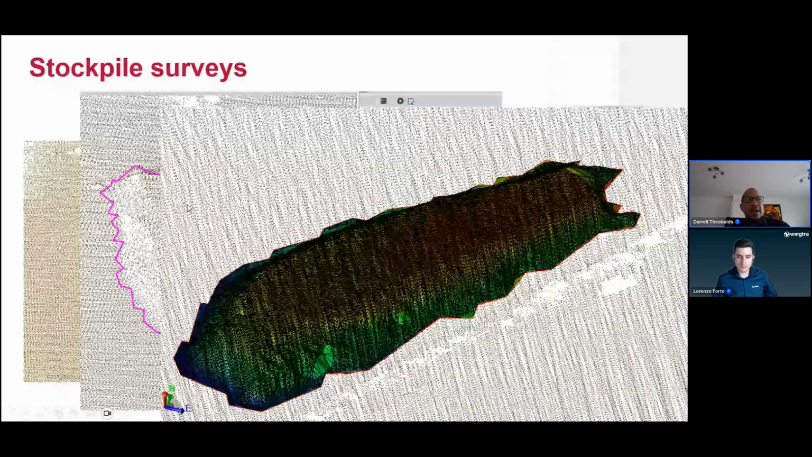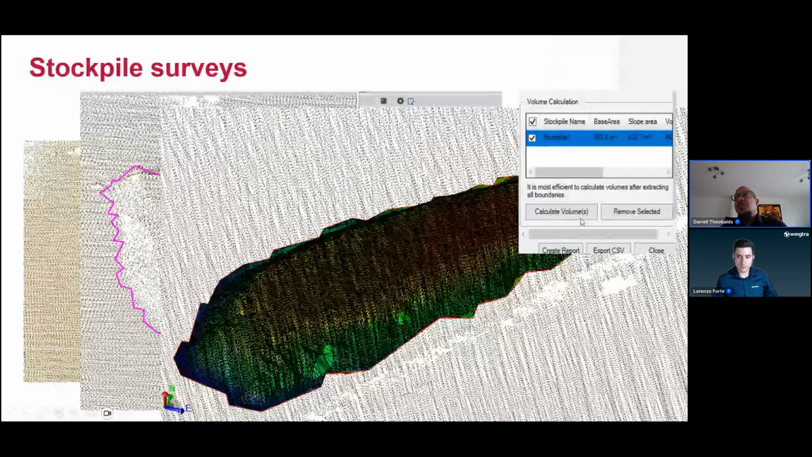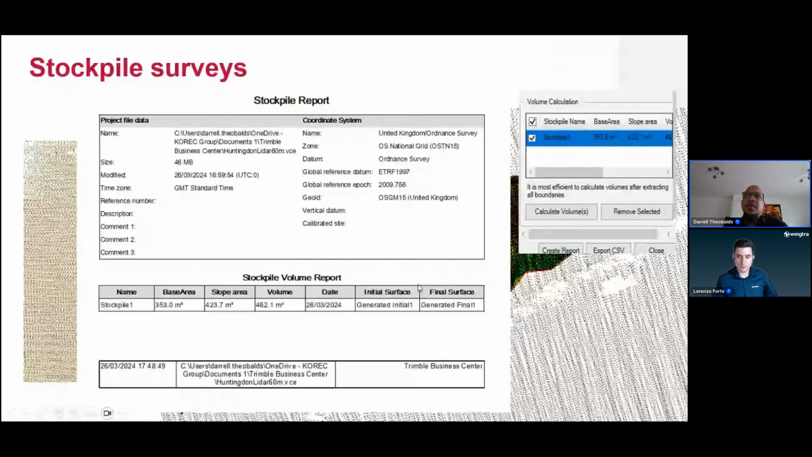Then you simply hit calculate volume. All your stockpiles are listed on the right-hand side, and once you hit calculate, it calculates all the volumes. Then you can simply create a report, and it will output your reports instantly. It's a very powerful application, designed especially for survey and mapping.